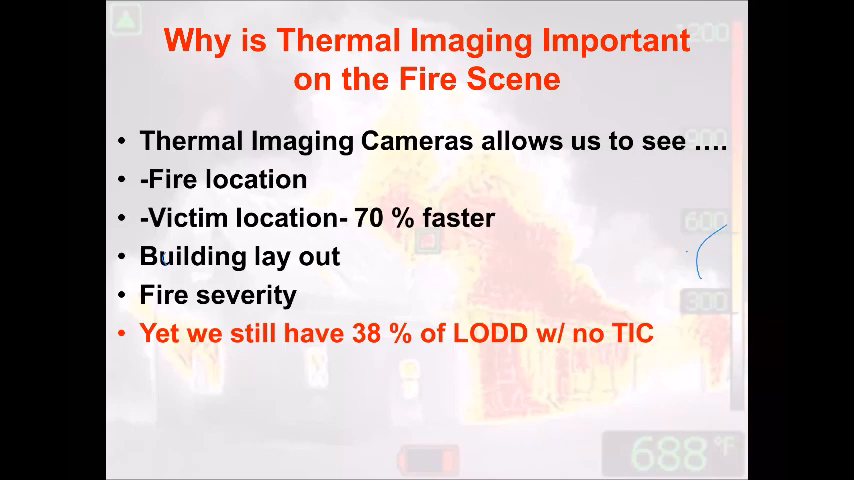So the problem with that is the mindset of a camera, probably in the early 90s, give or take, when it was brand new, was you used it for search and rescue and overhaul. And most of the time, you didn't pull it off for a search, you used it for the overhaul. And I'm hoping that has changed here within the last few years of the fire service.